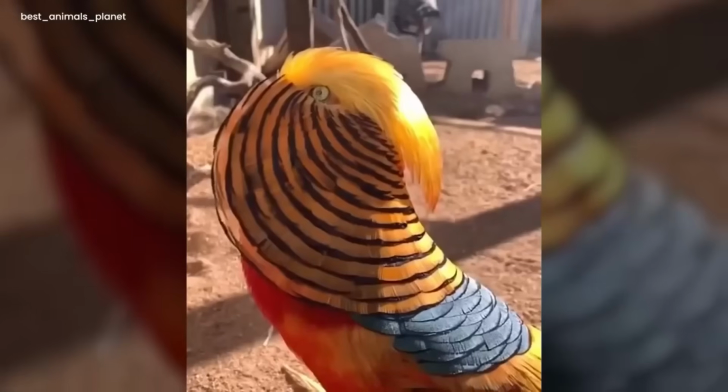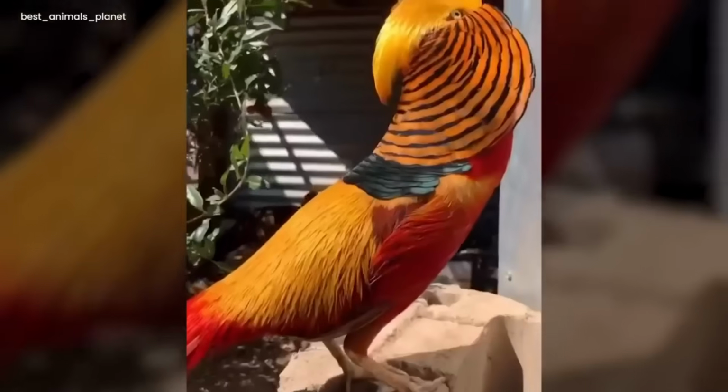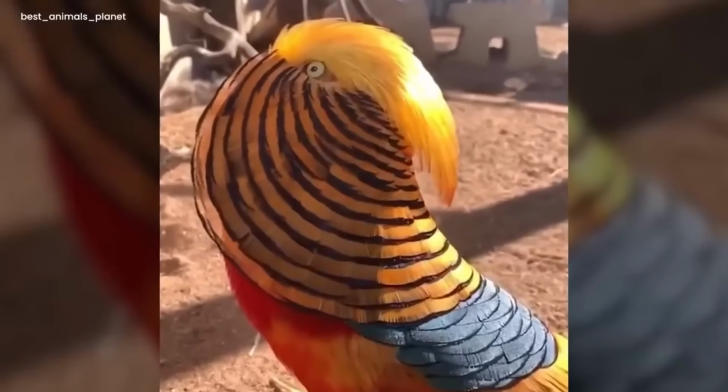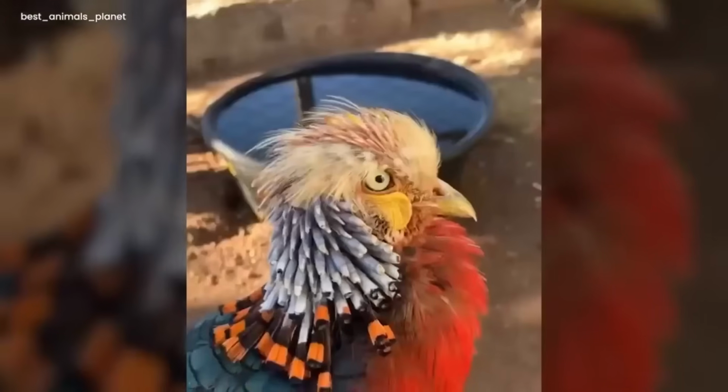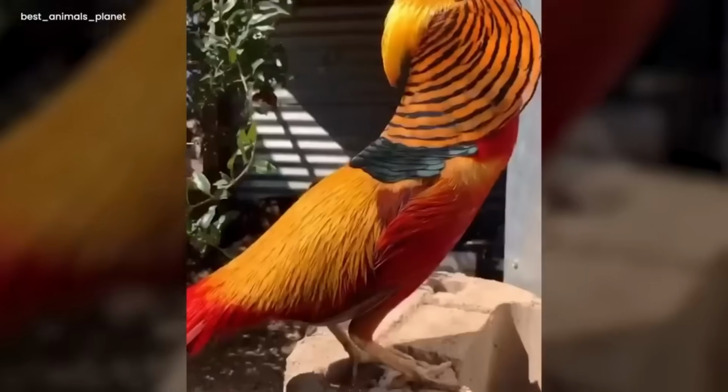The minute features are brought to life when it rests elegantly on a rock. Those round yellow eyes capture the essence of the creativity of nature, telling tales of curiosity and intelligence. The bird's feathers gleam in the sunlight, and the bright colors capture the spectator's attention in a glimpse. These beautifully colored hens are one of the rarest species of birds in the world. What do you think about them?